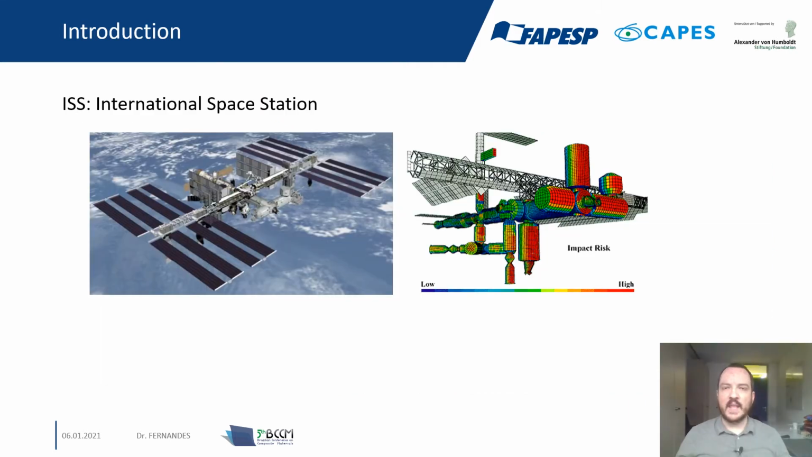Finally, another structure that is operating in the low Earth orbit is the International Space Station. It's operating at an altitude of 340-350 kilometers, and its temperature changes in the range of plus 121 degrees Celsius on the sunny side, and minus 157 degrees Celsius on the dark side.